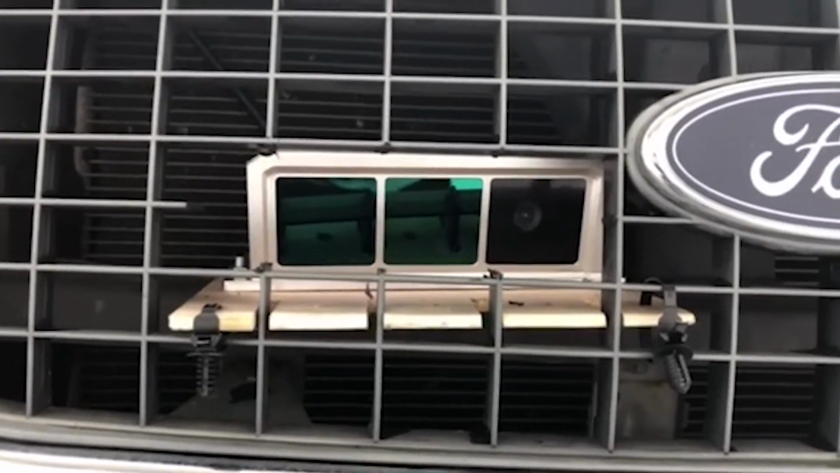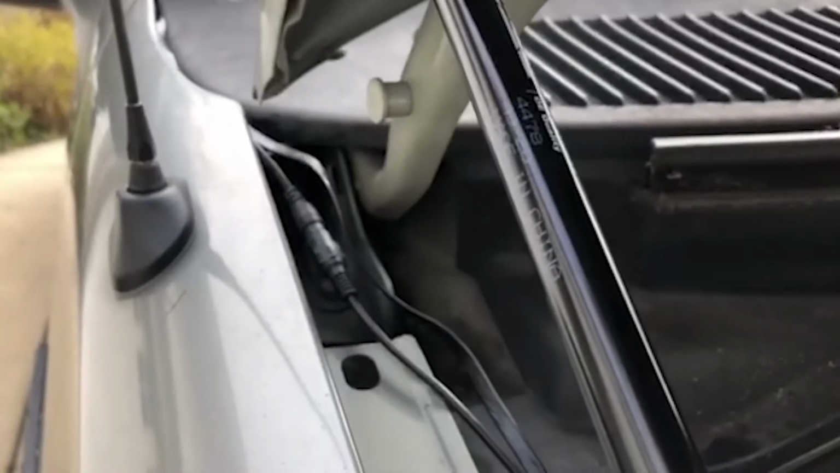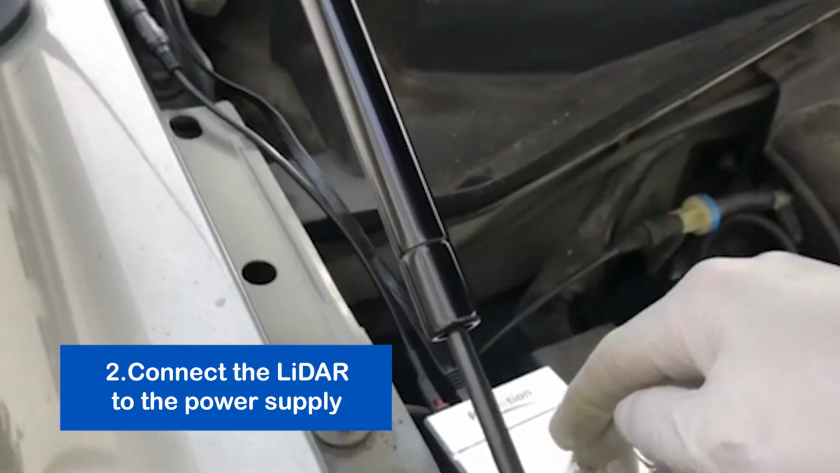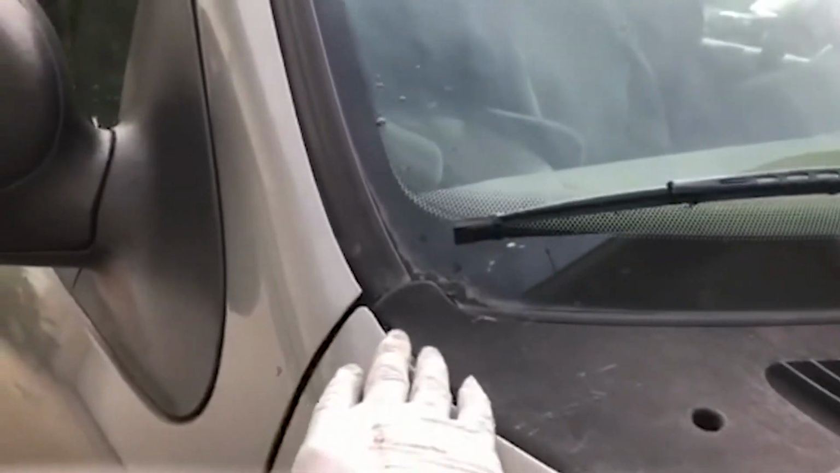So it should have a good view from there. The power supply and the Ethernet cables connect to this connection box, and you can see they go into the side trim and disappear quite nicely, so you can't even see them.